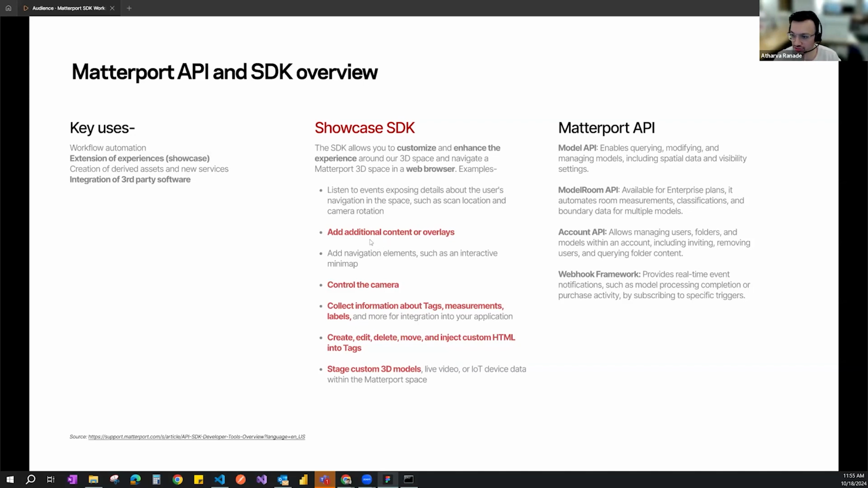Add navigation, such as an interactive minimap. So you could potentially have a mini map sitting on the bottom right or some corner of your space, which allows you to interact with that space more seamlessly as you're walking around. Controlling the camera. So we are controlling the Matterport camera as we do the fly-through. Collect information about tags, measurements. So we are collecting information about the location, the tags that we have, and using that.